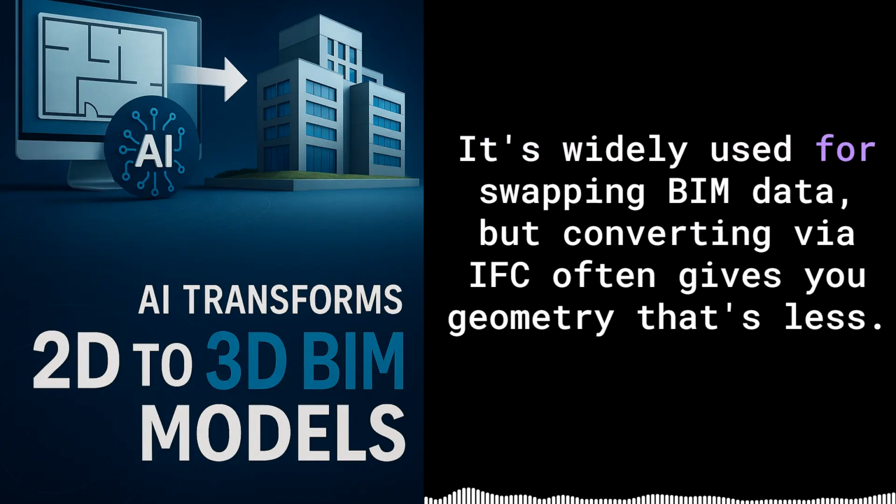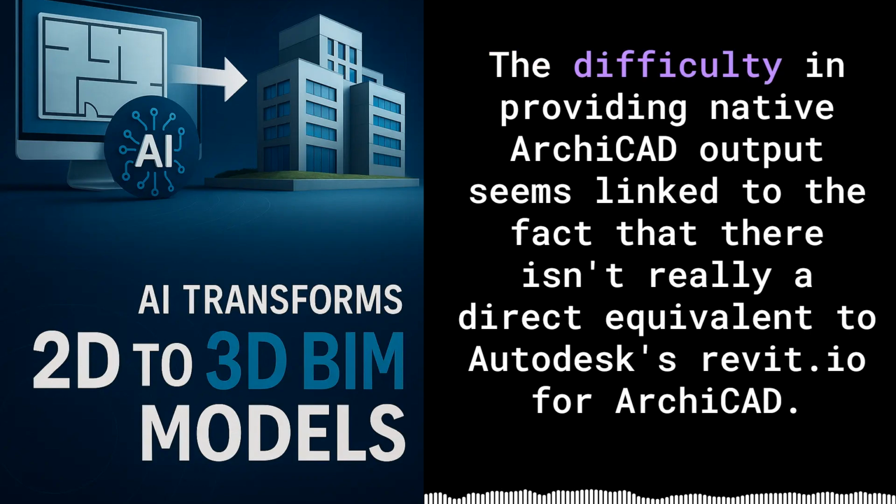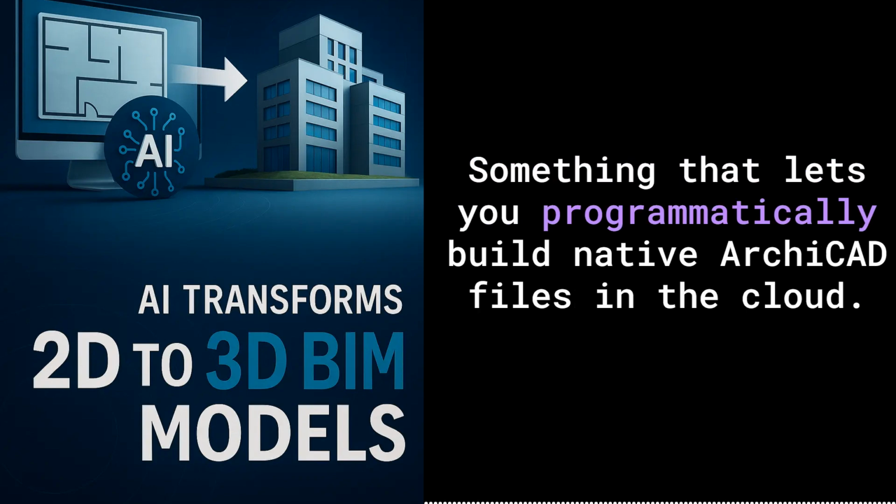It's widely used for swapping BIM data, but converting via IFC often gives you geometry that's less, well, editable or intelligent compared to a native model created right in Revit or ArchiCAD. The difficulty in providing native ArchiCAD output seems linked to the fact that there isn't really a direct equivalent to Autodesk's Revit.io for ArchiCAD, something that lets you programmatically build native ArchiCAD files in the cloud.